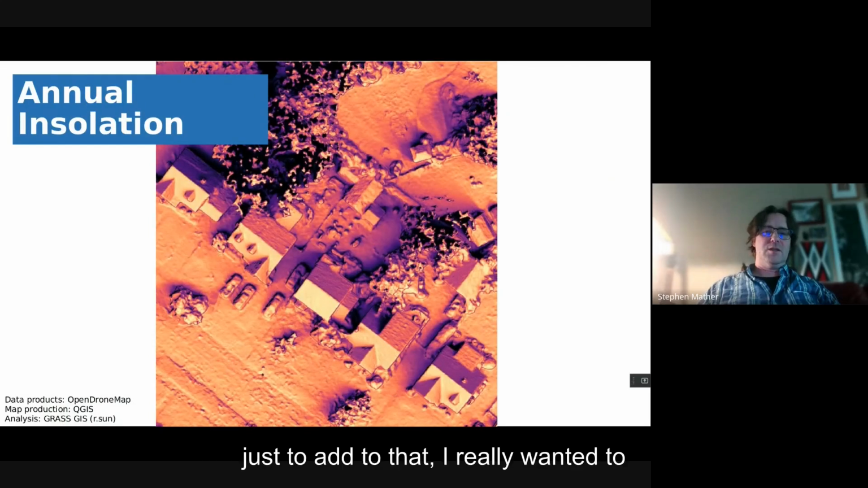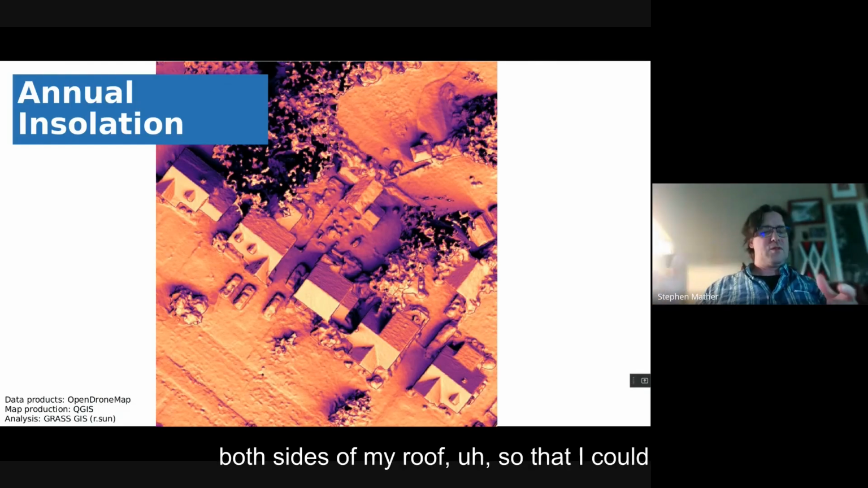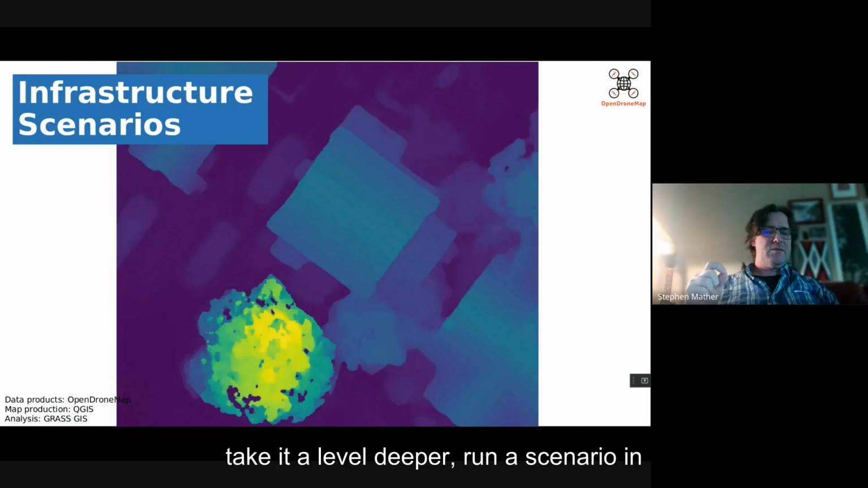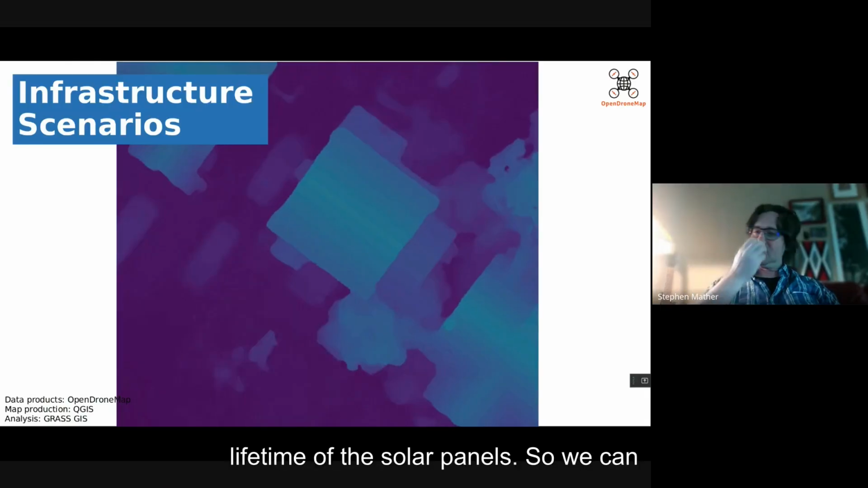And just to add to that, I really wanted to understand the annual insolation on both sides of my roof, so that I could figure out realistically what kind of outputs I could get. But to take it a level deeper, I ran a scenario in which the tree in the front yard was full-sized in 20, 30 years at the end of the lifetime of the solar panels.